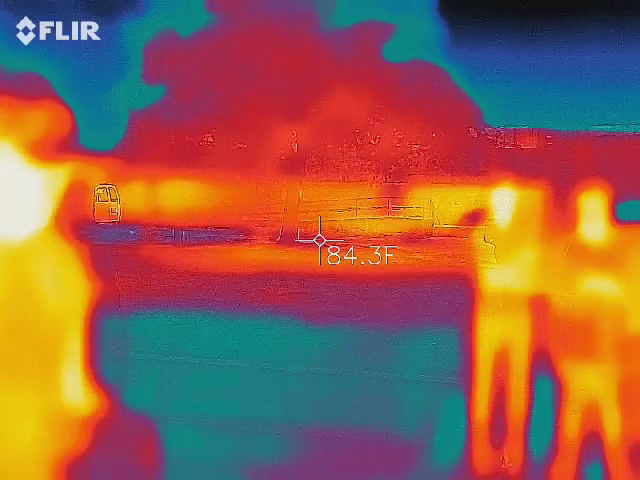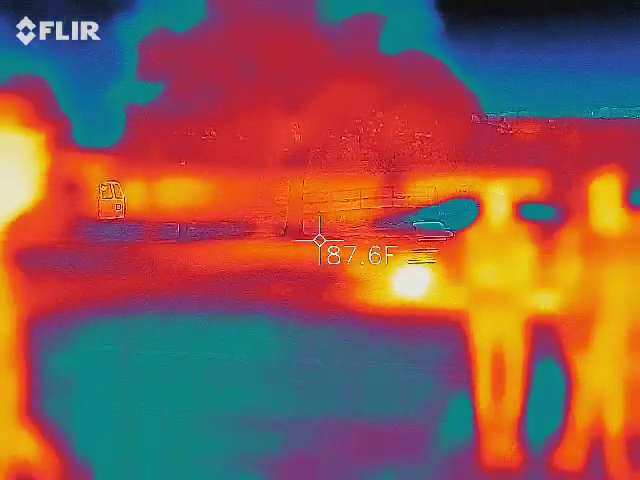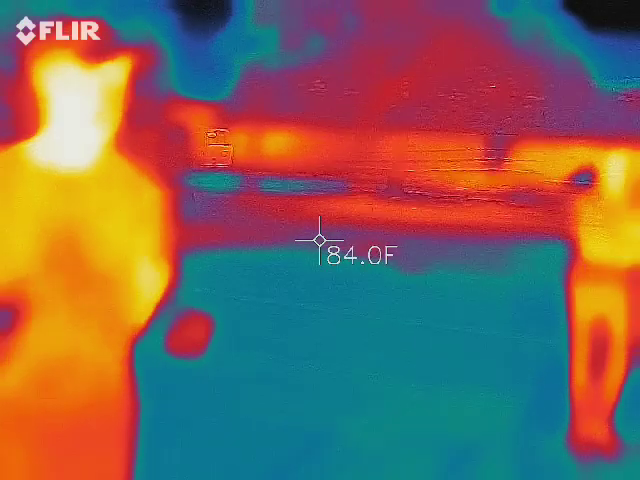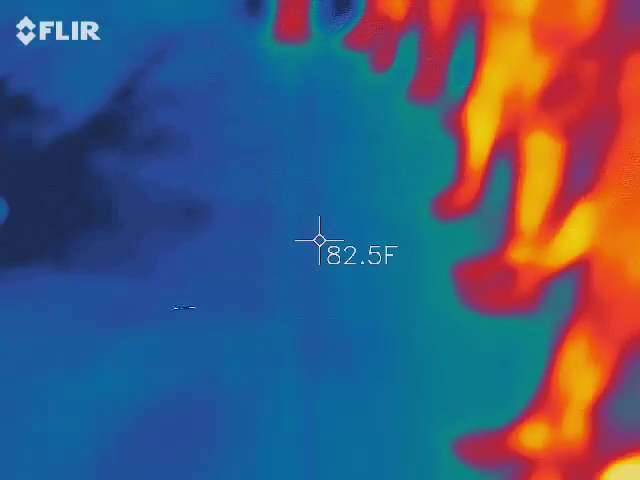Alright, so we have a skeptic over here holding a thermal imaging camera. We want to make sure what he sees is legit. So I have two different types of thermometers to verify what we find. The first one, we should all know what this is. This is a surface temperature gun. It's only going to measure where the red dot lands.